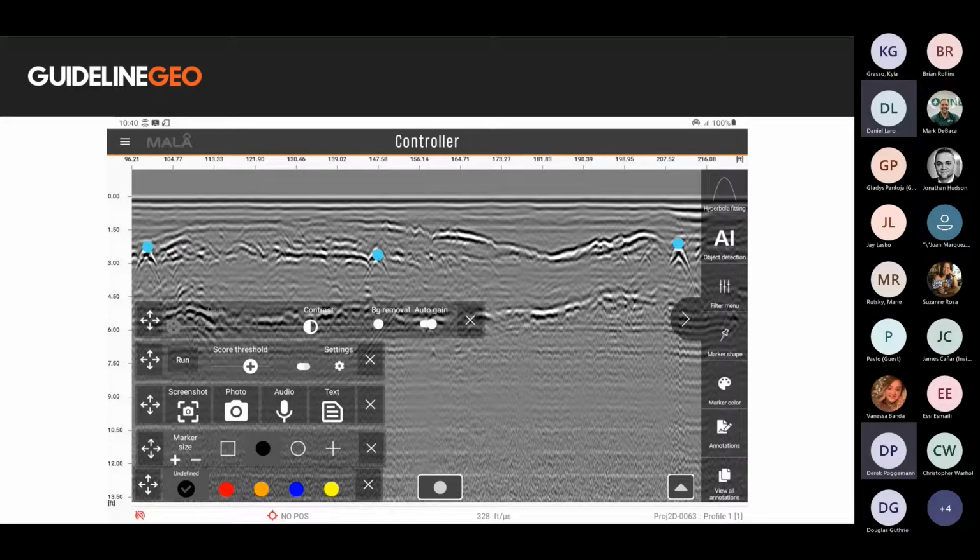The top menu bar that we're looking at here is the filter menu. This is where gain, contrast, and other visualization options are stored. These control how the data looks on the radargram. Underneath that menu bar is the AI object detection menu. This is where we determine a threshold for the AI to detect and mark objects for us. I will show a video of this happening in real time later.